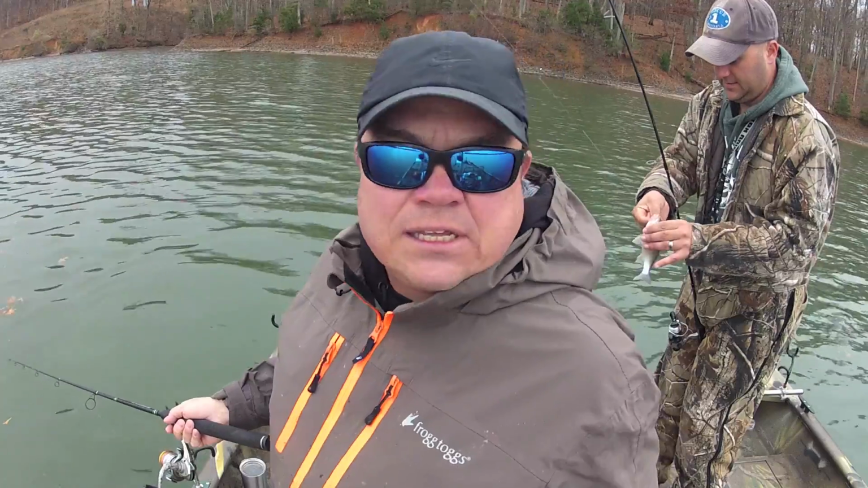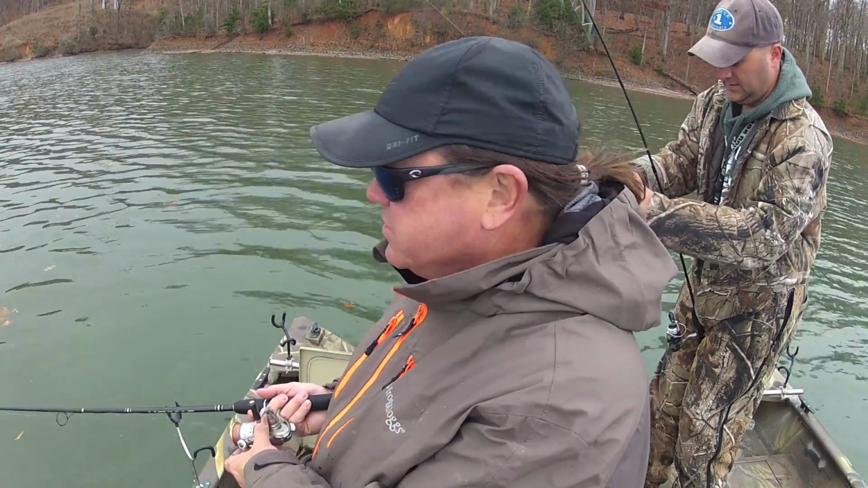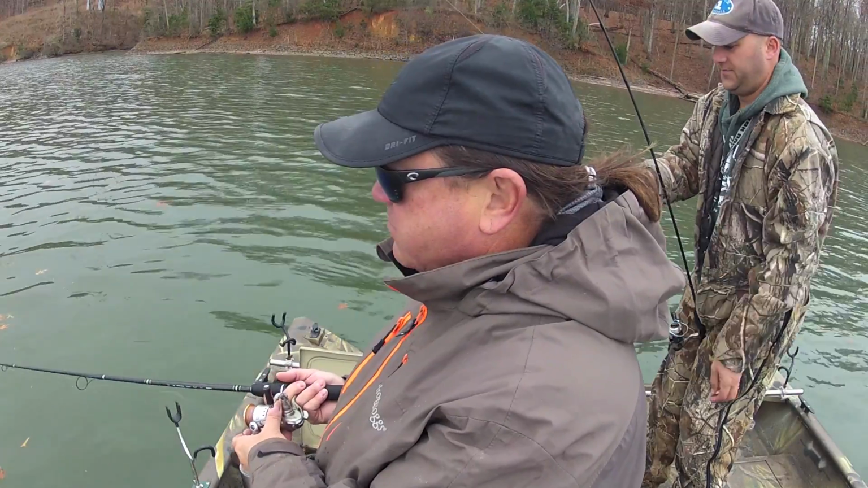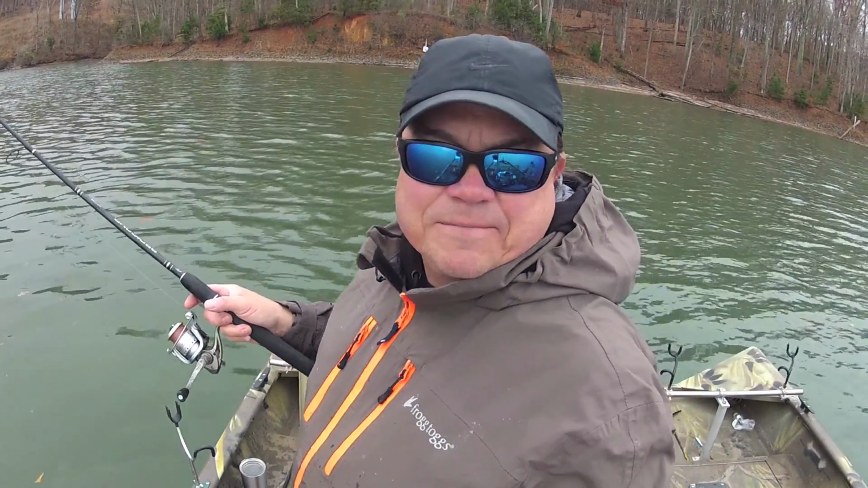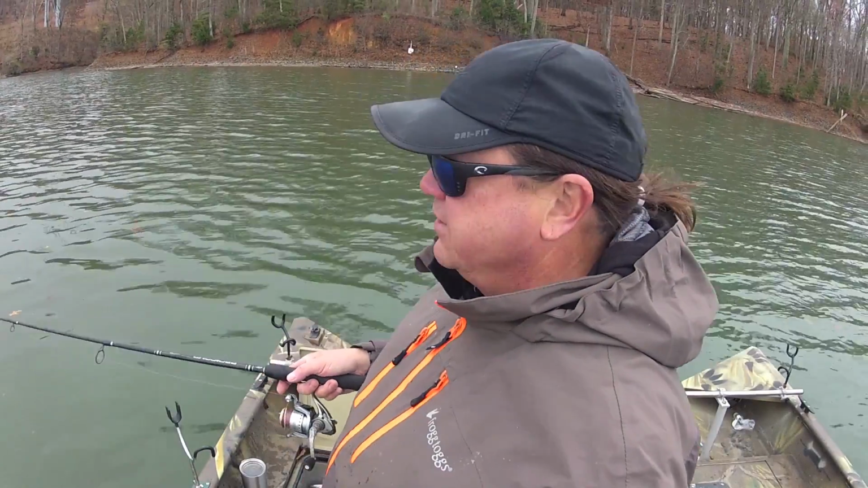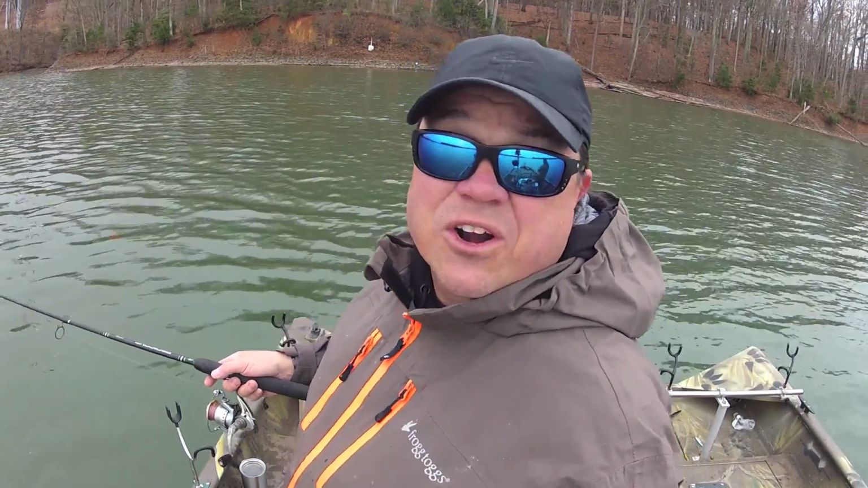The reason I do that, honestly, minnows catch them better than anything. If you're trying to find white perch, minnows will catch them quicker than anything. But keeping them on is a pain in the butt. They can hit them, grab them by the tail end, and you lose them. So once you get them stacked up, pieces of cut bait work really, really good.